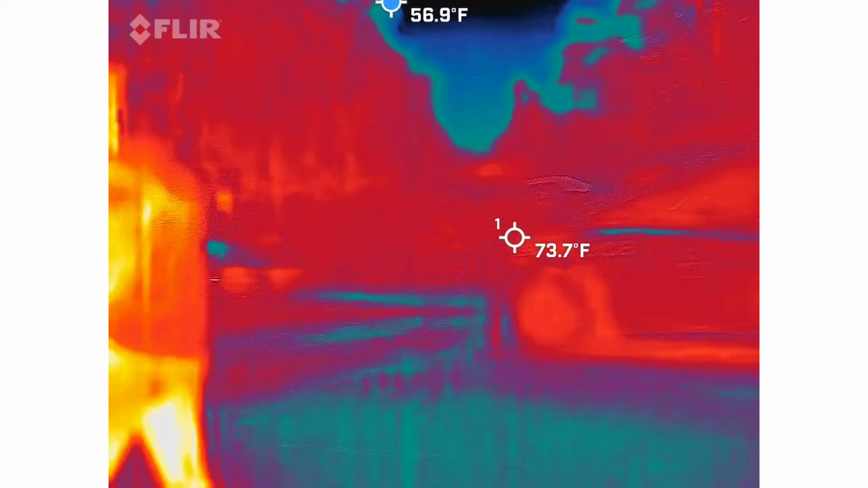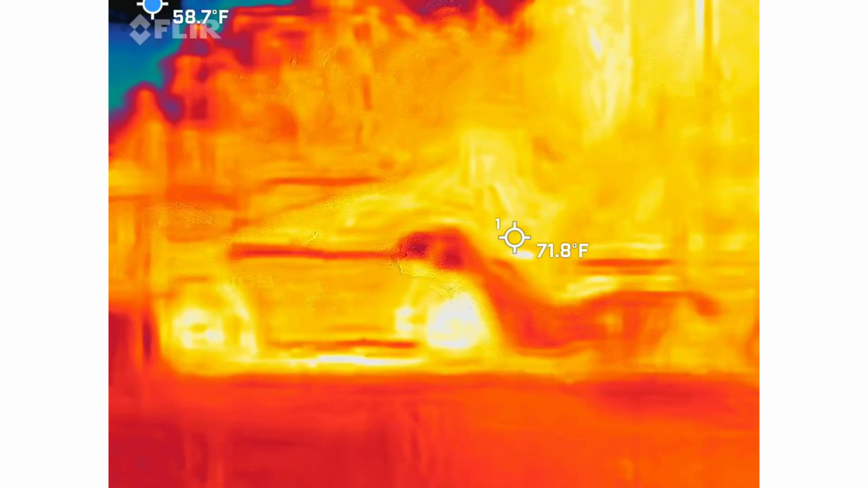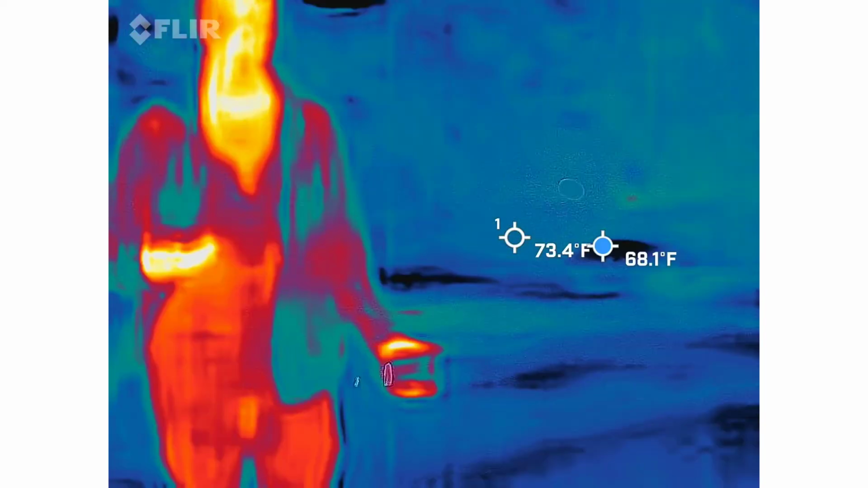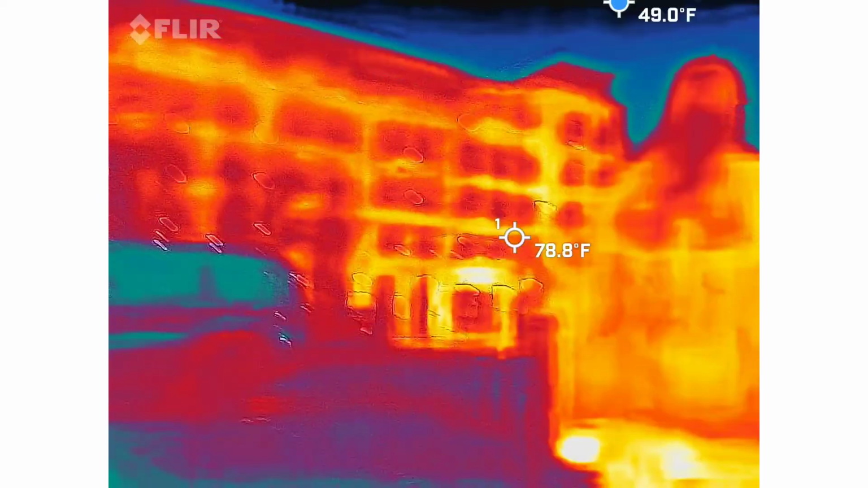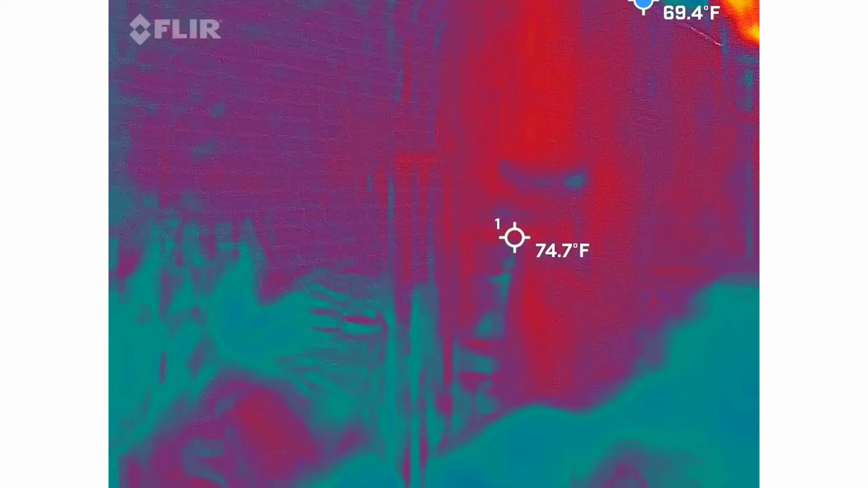No, it's not exploring. She was going in front of my camera. It's funny. That one's not as good. Did you get any more? Oh, construction. Oh, don't need a car. Look at this. We're done here.